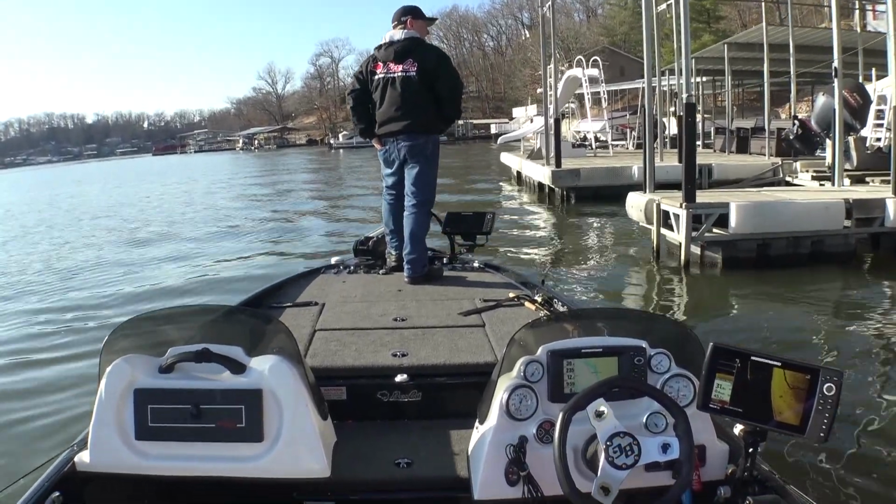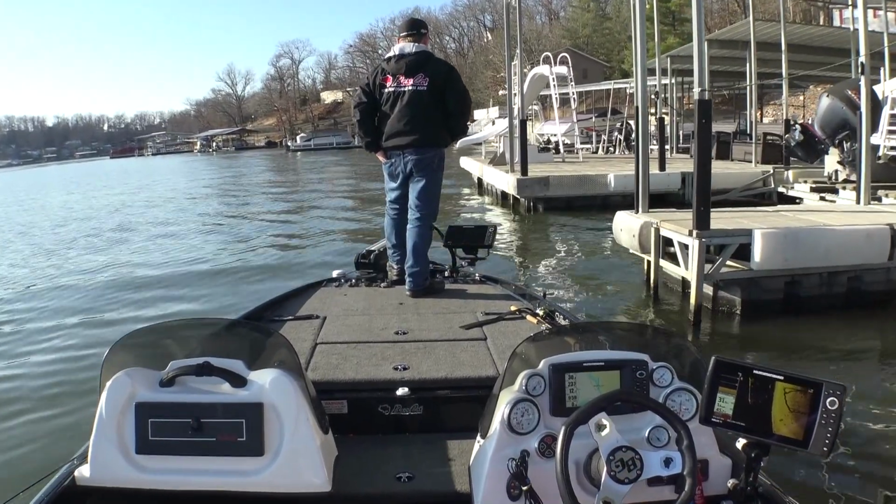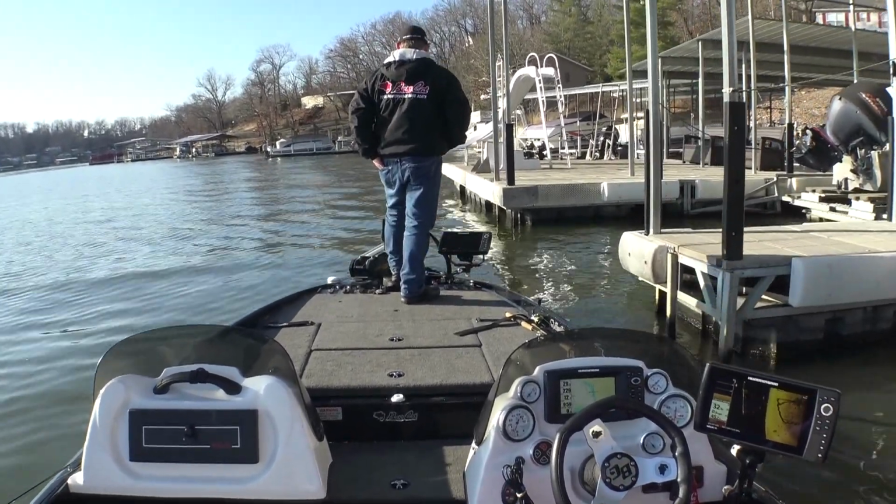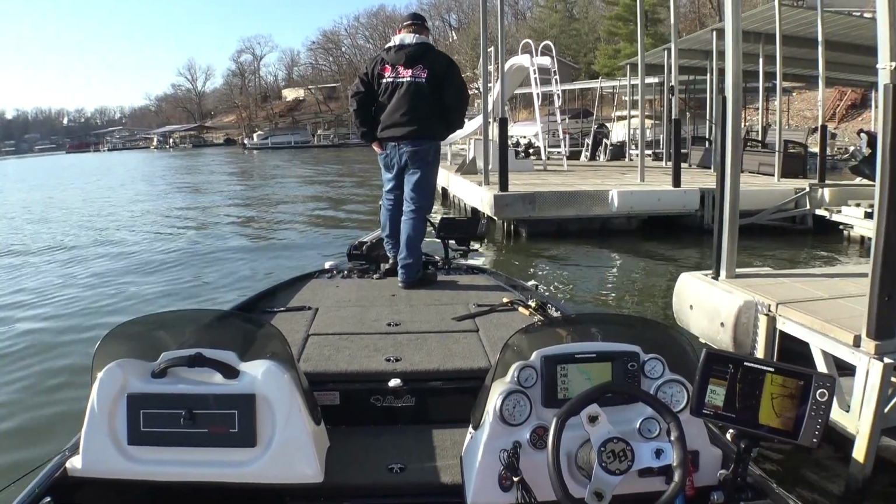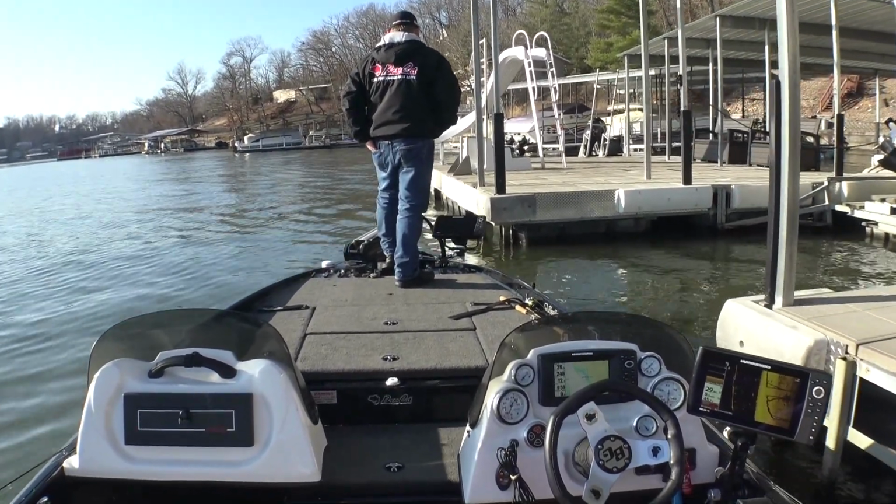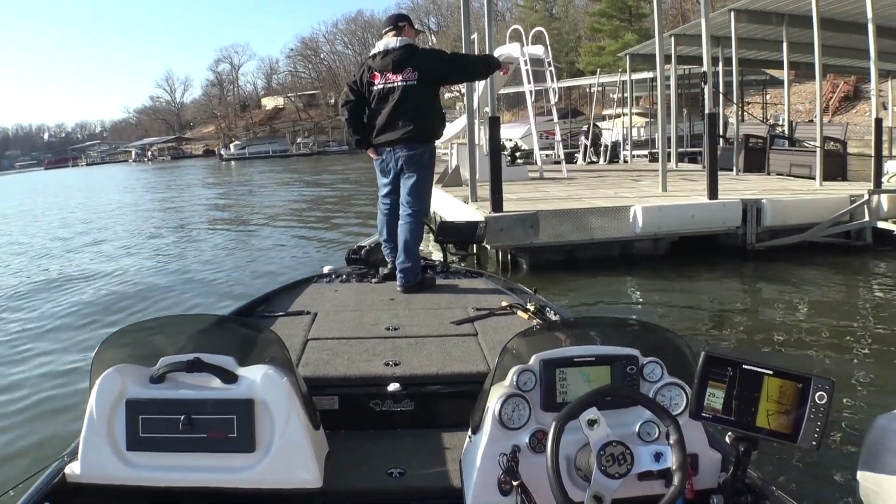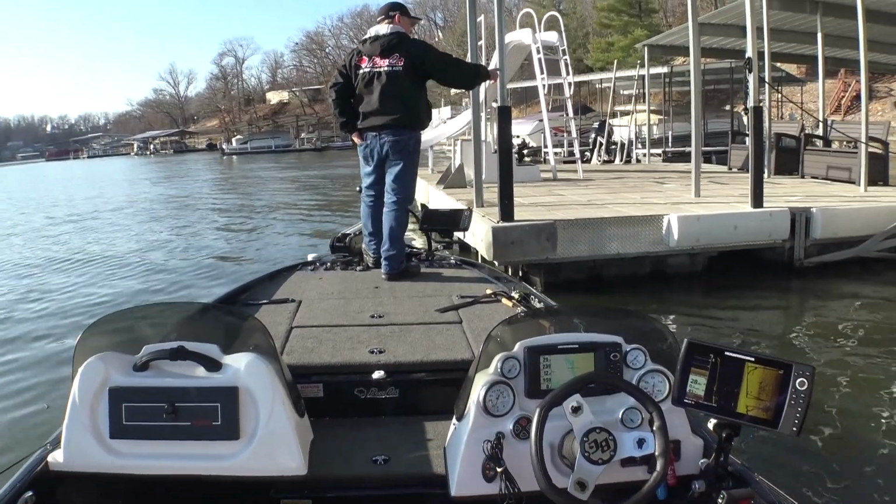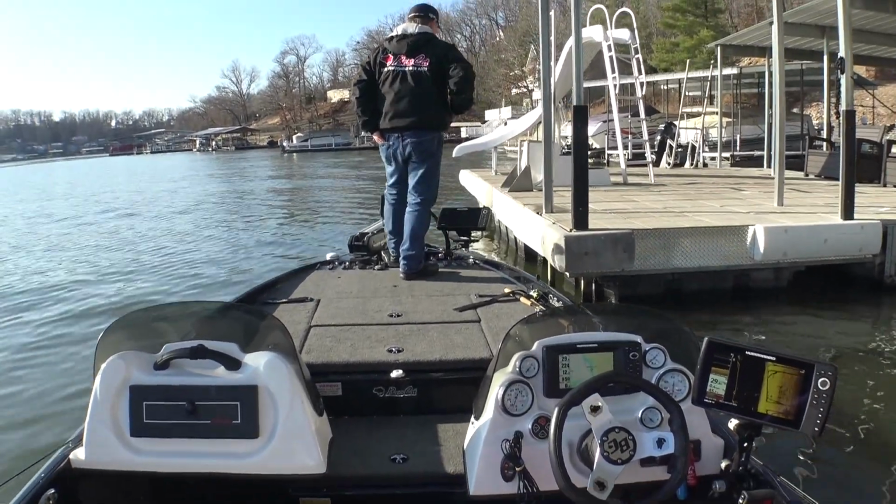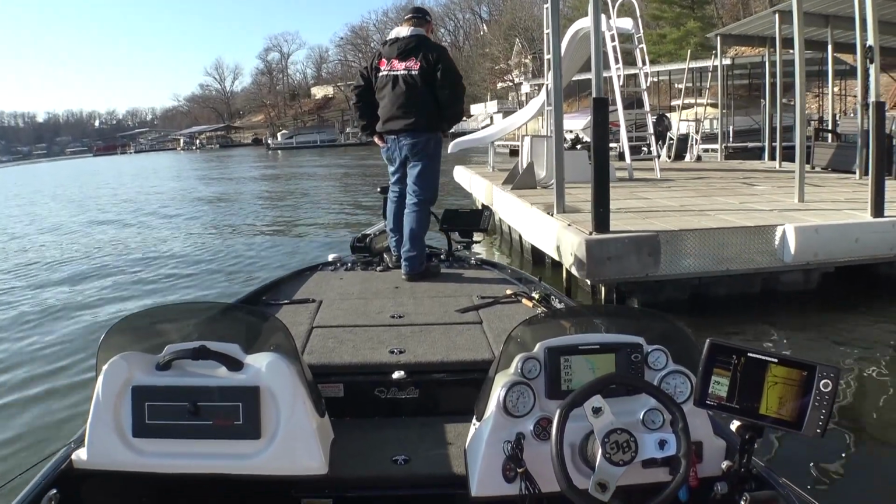Nothing there. There's those fish we saw. They look like they're right alongside this dock. Of course, that lift, it's got so many braces you can't fish it. You cannot get in there.